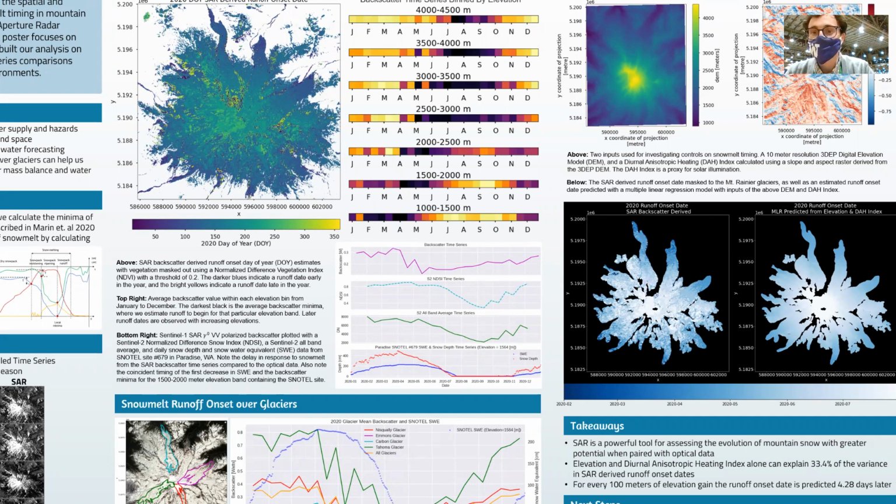Darker blues are in February, and the brighter whites are the end of July. Right next to it, we have the predicted from just elevation and DAH index alone, and we can see it does decently well. This analysis tells us, though, that for every 100 meters of elevation gain, there's about a 4.28 day later predicted runoff onset date.